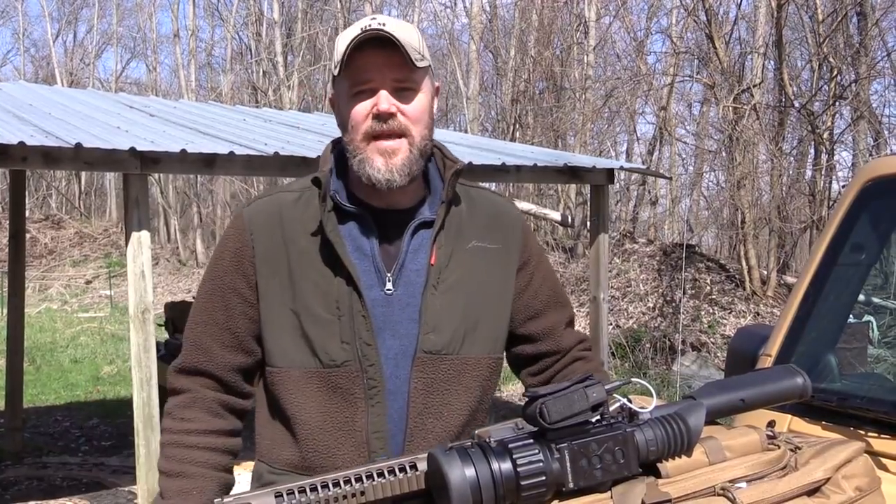Hey guys, welcome back. Today I'm out at the range sighting in my new pig hunting rifle. I just recently returned from Texas, where I was hanging out with my friend Todd Huey from Lone Star Boars, and I learned a lot about pig hunting from him. Previously, last year, we had gone down to Georgia.